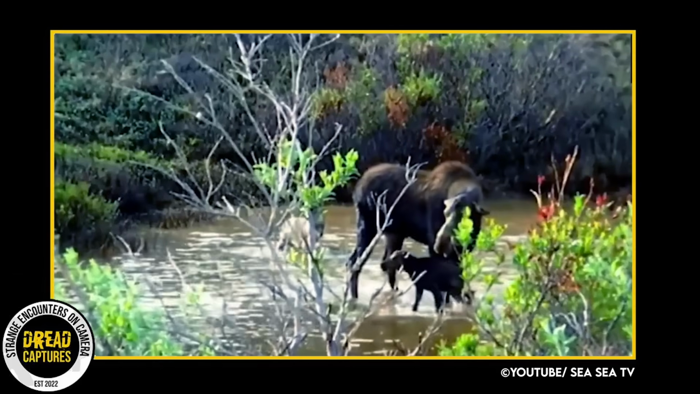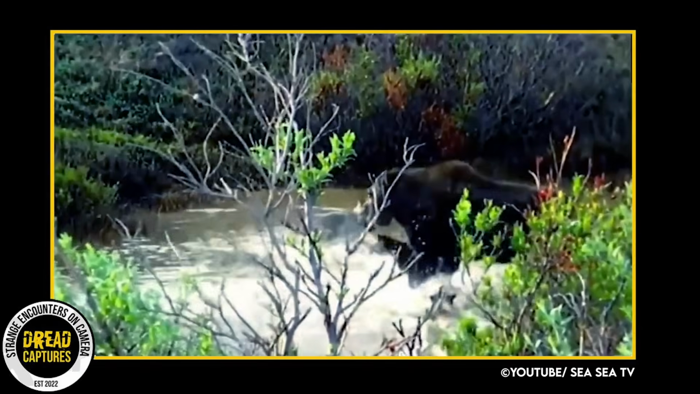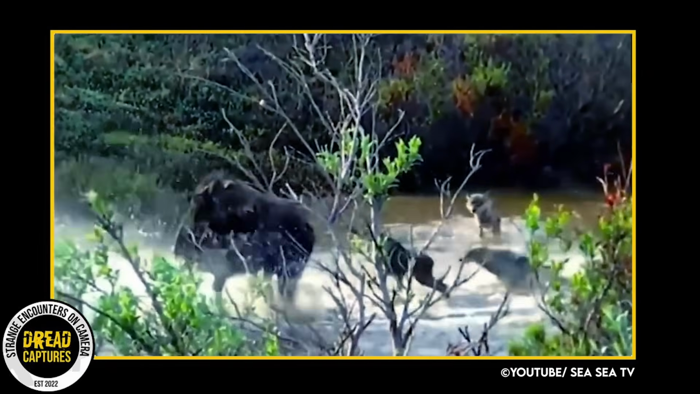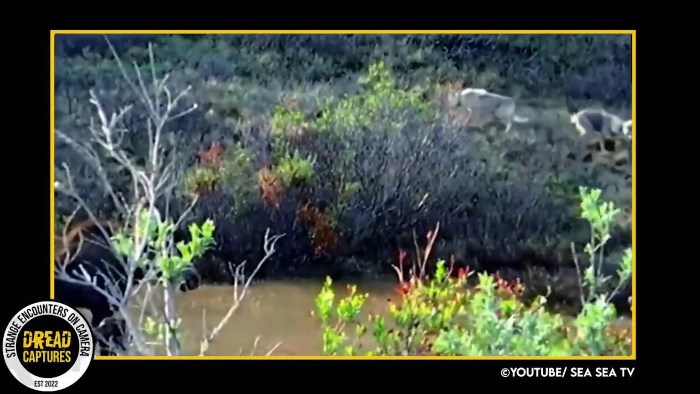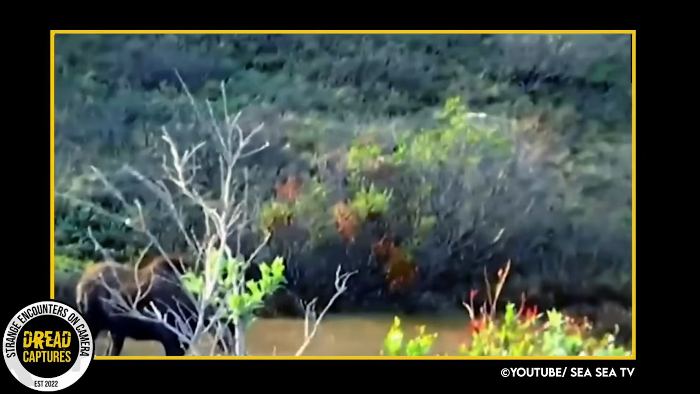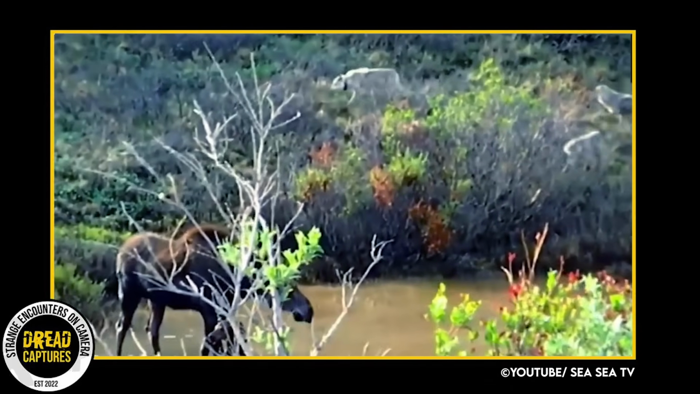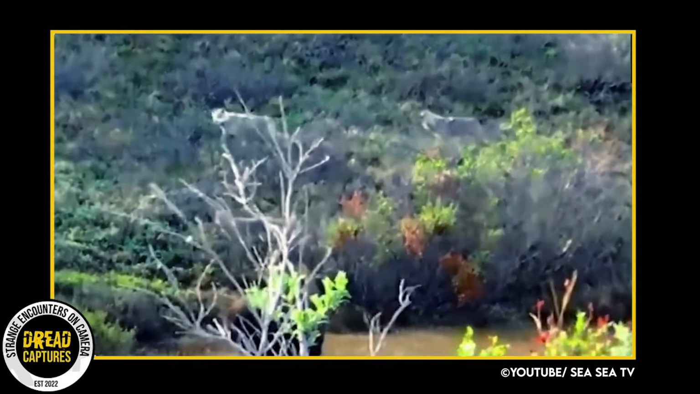In this scene, a female elk bravely defends her calf against a pack of wolves in the water. The pack of wolves are using cunning tactics to engage in a struggle with the female elk. To avoid the wolf pack, the mama elk takes the initiative and jumps into the river with her calf. At first, the female elk relies on her size and strength, not necessarily taking the wolf pack seriously.